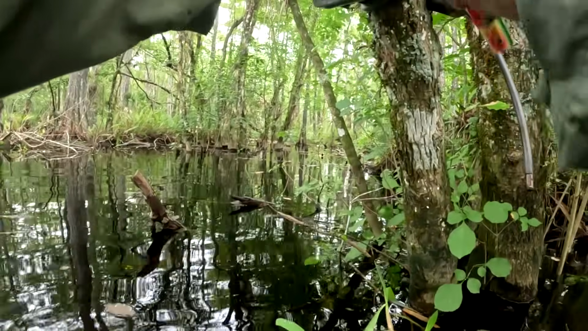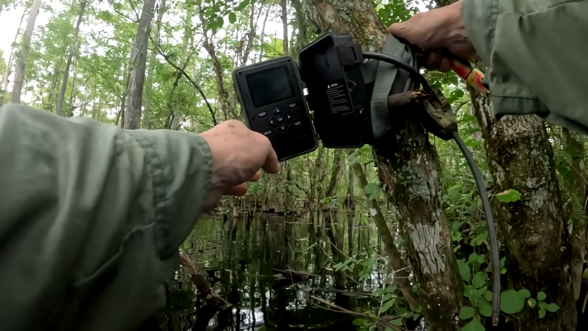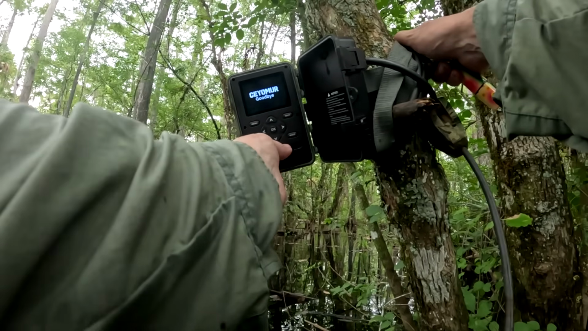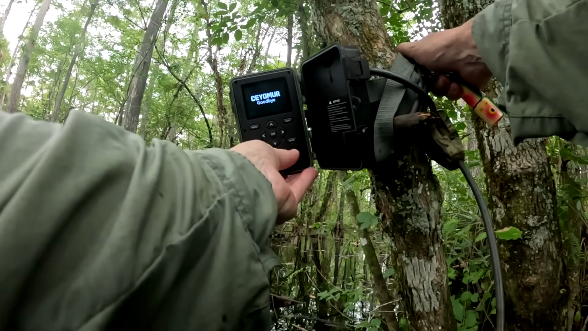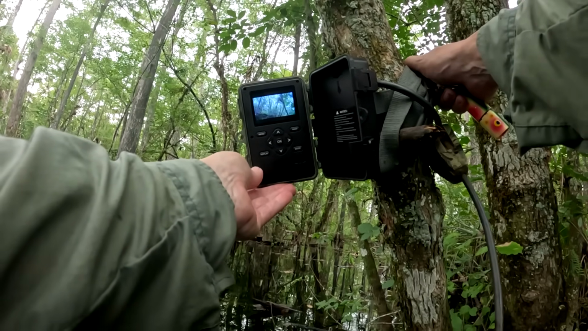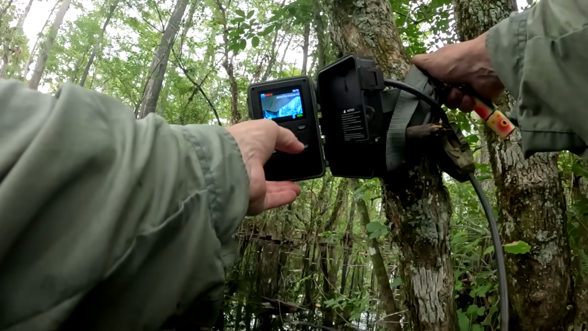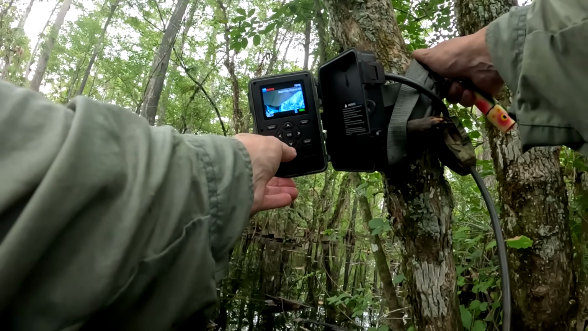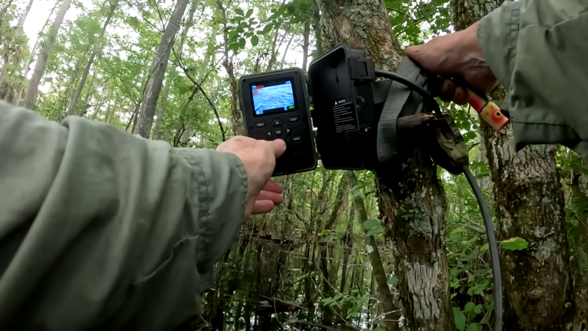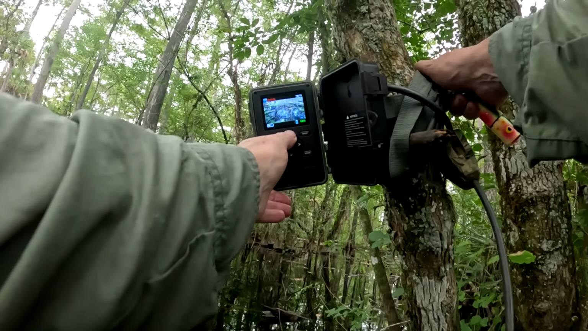This camera was giving me trouble a couple places, but it worked from April the 20th when I set it out. Oh yeah, it's working. So if I turn it back on to setup, if it still has videos that it shot, I'll be happy. 78 videos. It looks like that's us right there. There's the first video. You can see it was all dry there, so let's go backwards. Yep. It's filling up with water.